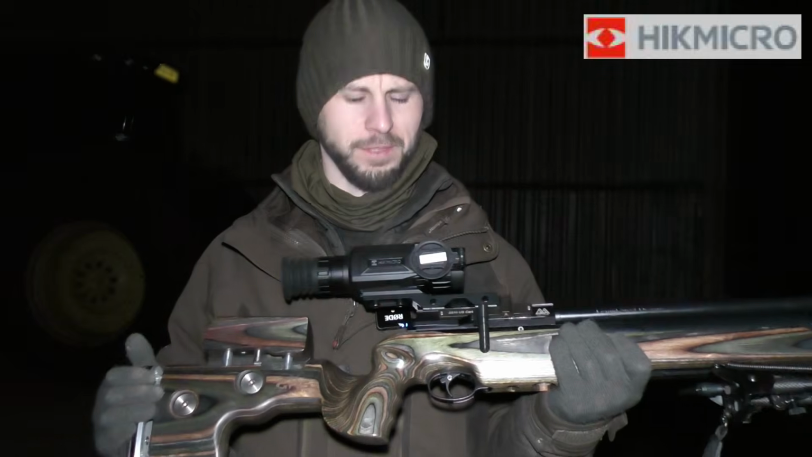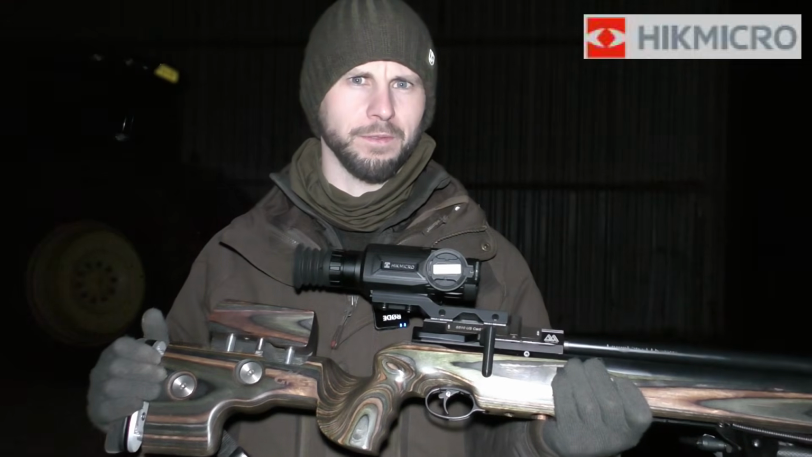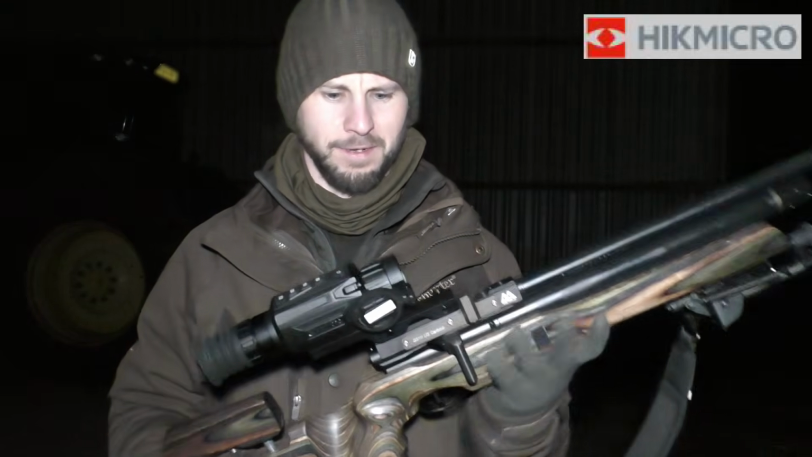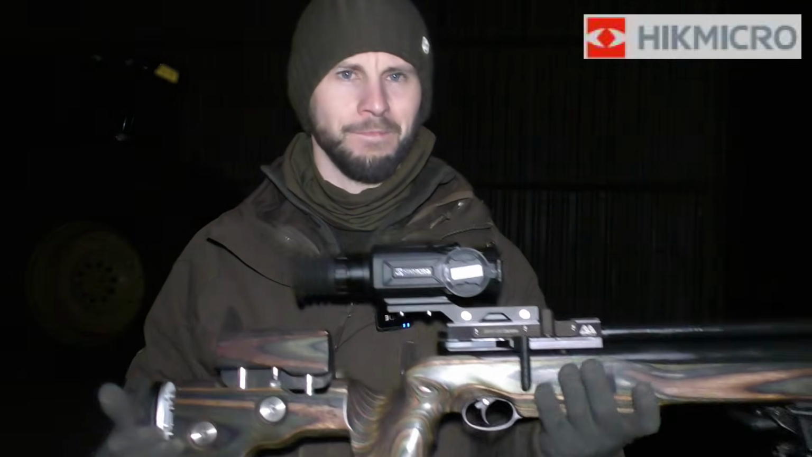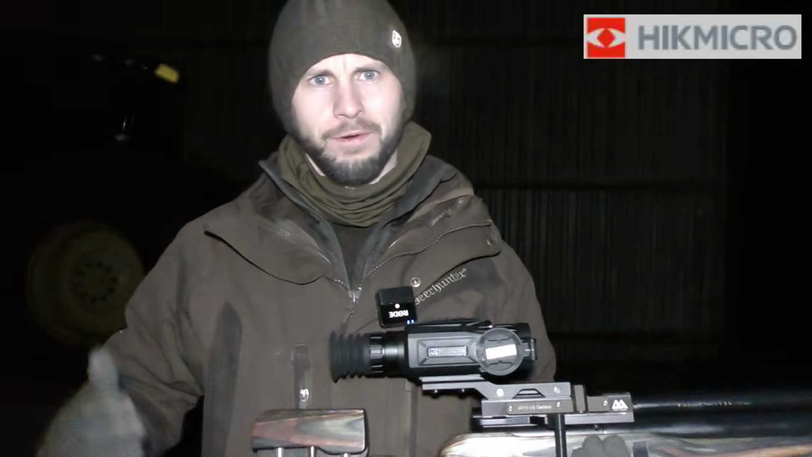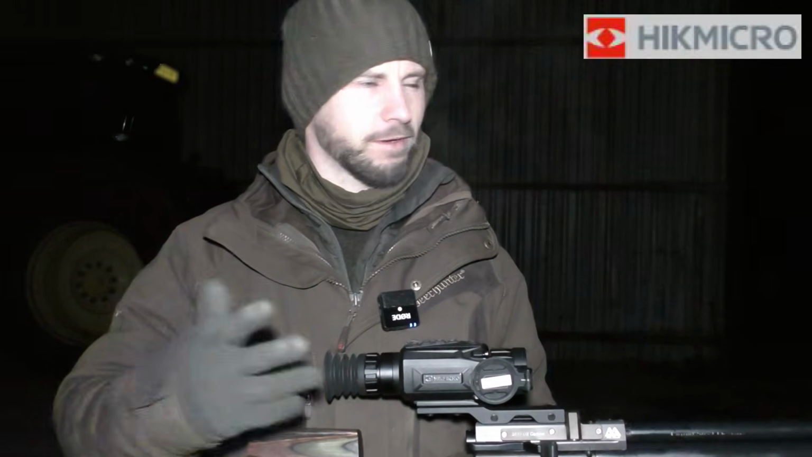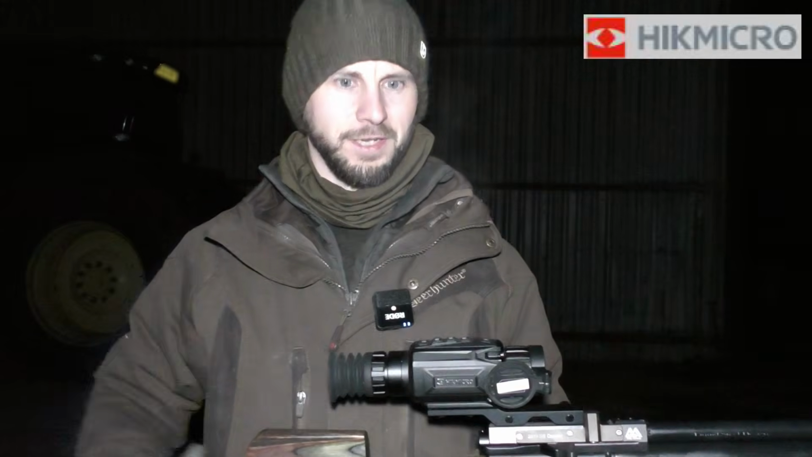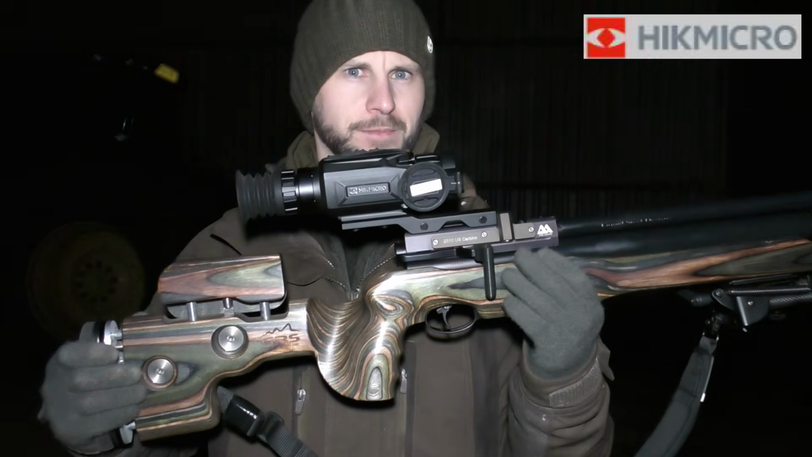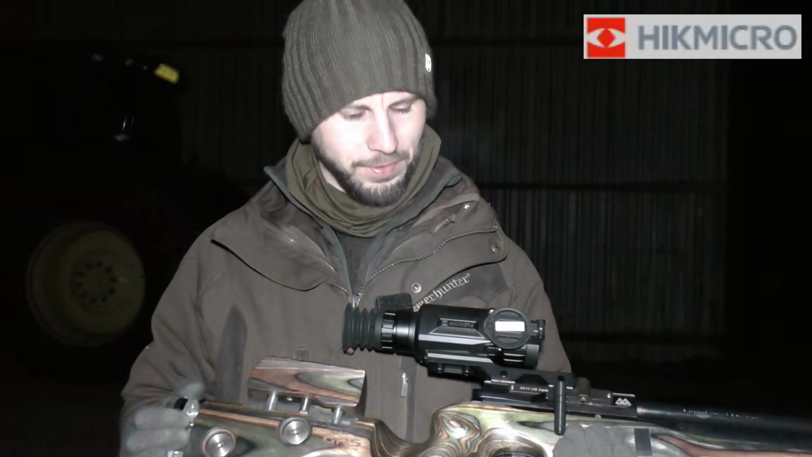And coming on to the last positive, it was a lot more enjoyable using a thermal scope than I expected. Even at this budget end, it was really fun to use. You're not having to look through, let's say, a night vision scope looking for that rat. You just look through, you see the heat signature and you shoot it. And this, for a 19mm objective, can still see quite a long way. So yeah, I was really happy with that.